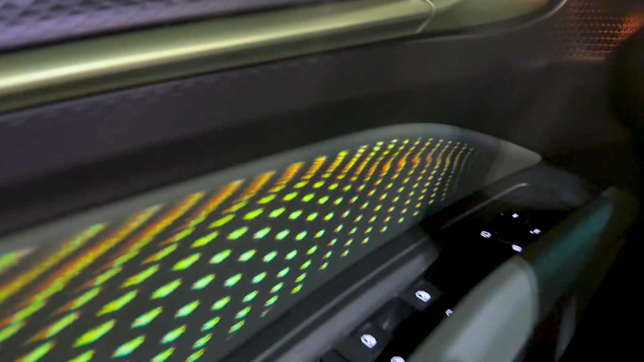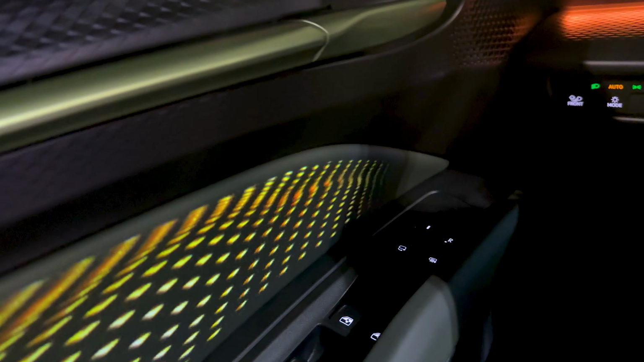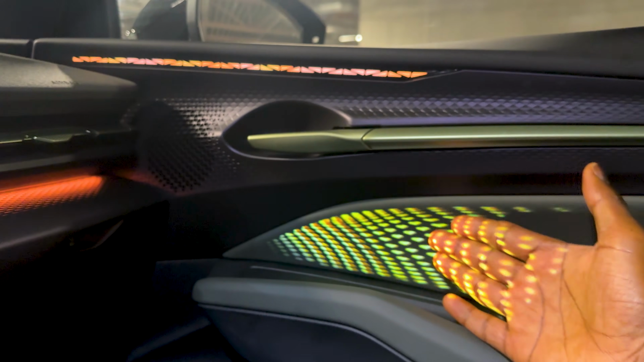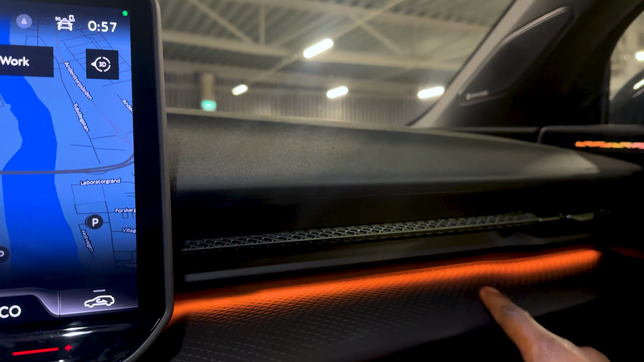It projects onto the door. I have never seen this. This is so much cool. Look at that. I can have the lights, I can just block it off. Also on the passenger side, look, isn't that cool? I'm almost like a child here. I do have interior ambient lighting underneath here.